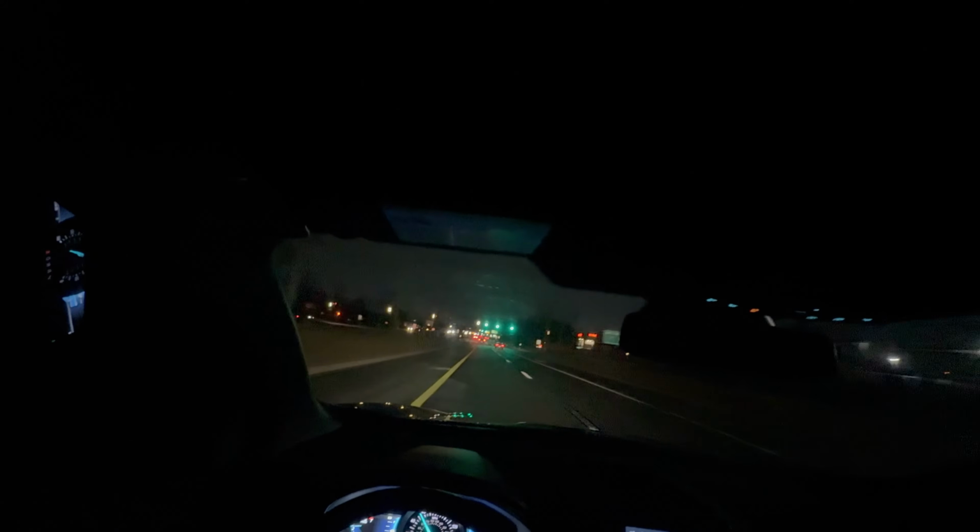This is my second car. I used to have a Ford Focus. It was a little bitty one, but it did the job. It was my very first car. I don't even know where to go, y'all.